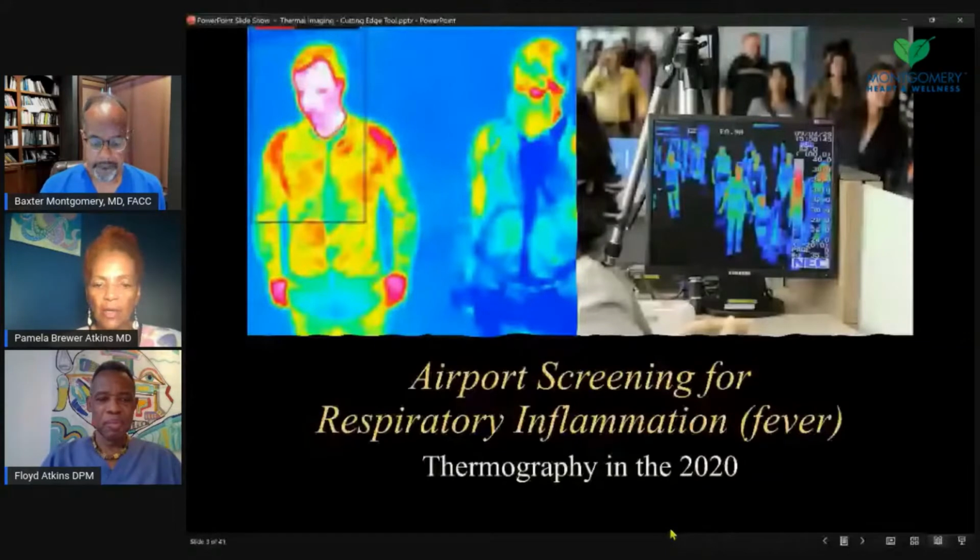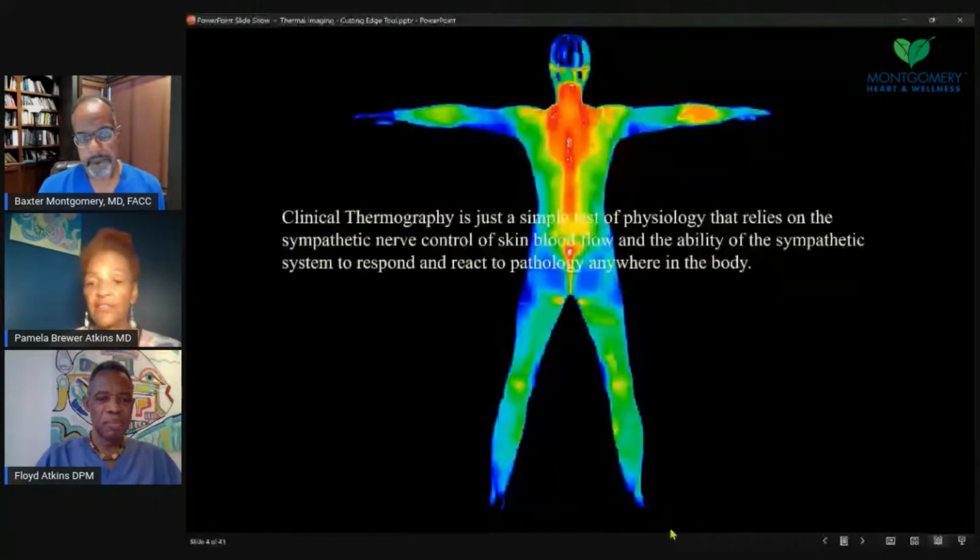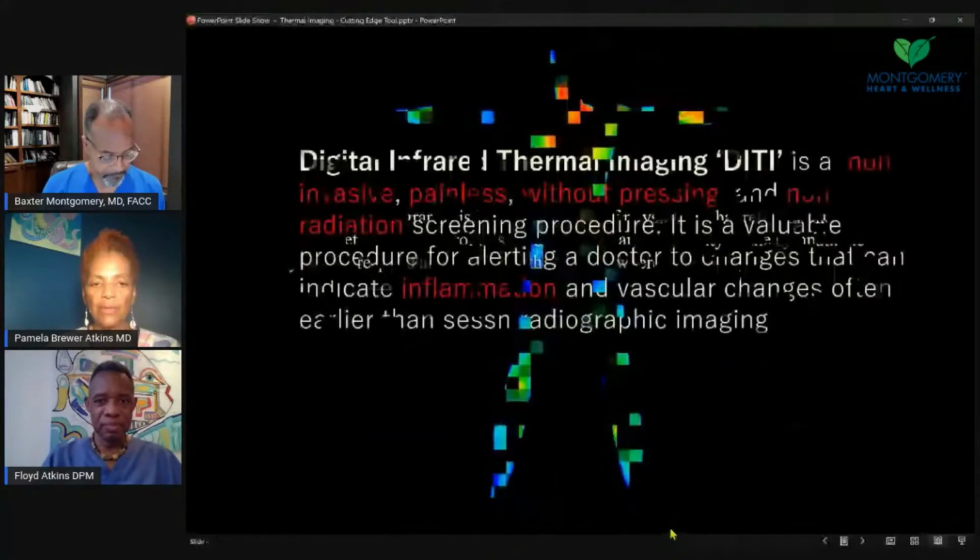And so that was a screening tool for that. And so digital thermography detects the physiological changes that are related to the sympathetic nerve control of the skin. And we are looking at the different temperature patterns on the skin that may suggest something is going on deeper in the body.